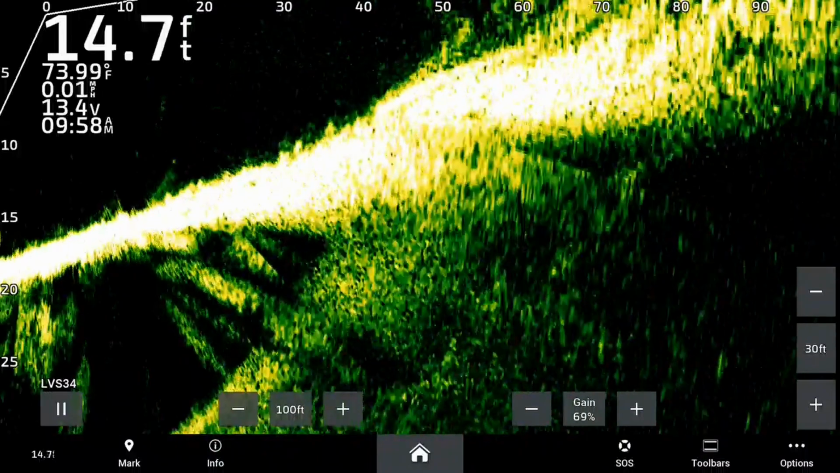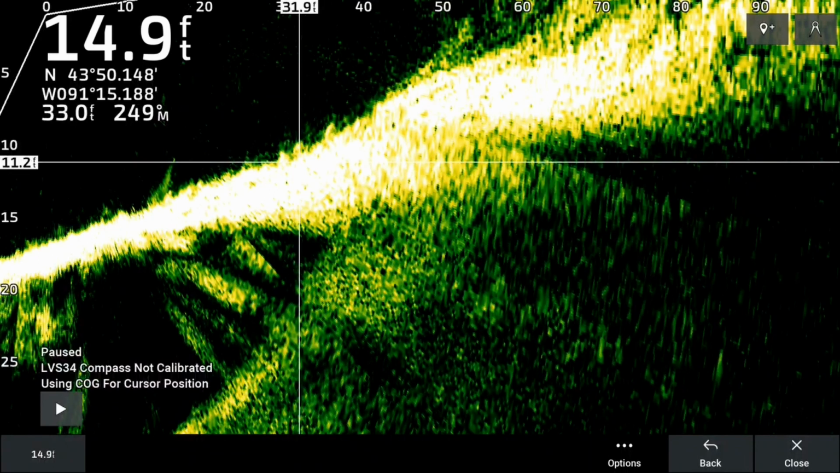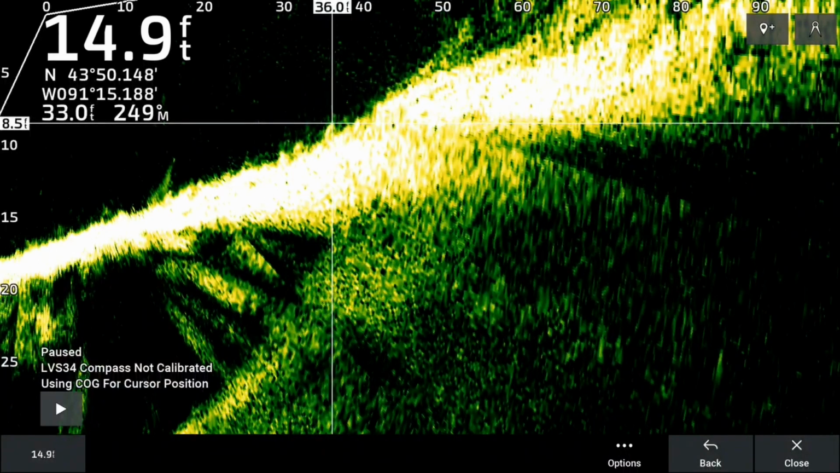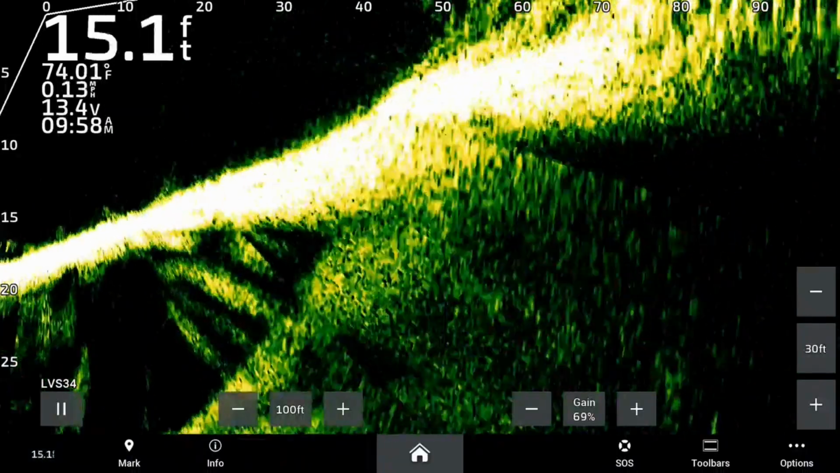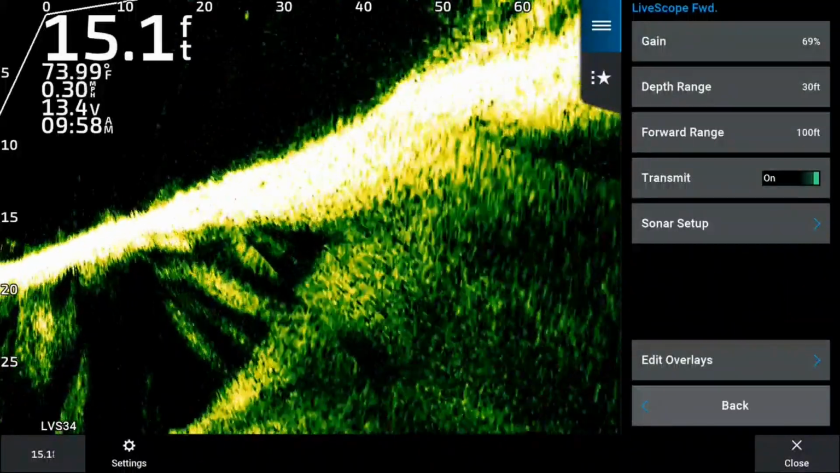You can see here that there's clearly 3 fish there, and those are bass on the bottom at about 35 feet out and about 10 feet of water. Okay, so I just think this gives a better image. Here are my options: gain 69%, depth 30 feet, forward 100 feet.